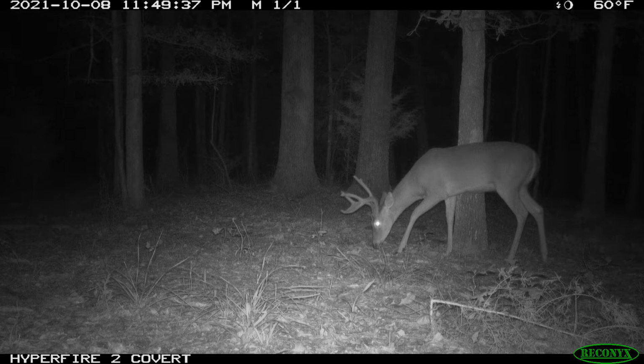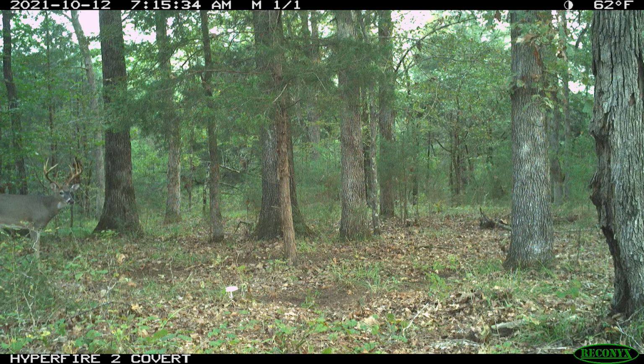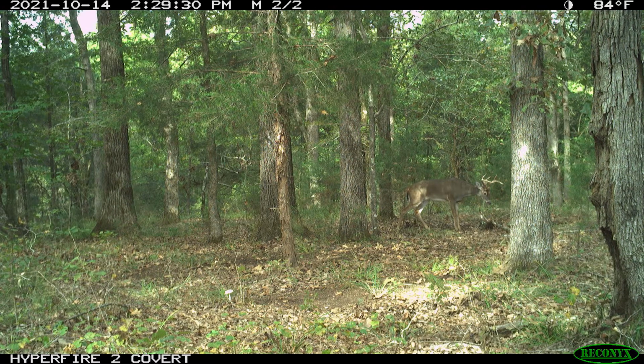I'm going to narrate my way through this. This Velvet 8-point, the broken G2. We think it's a 4-year-old. We have him, he visits the scrape twice. It's hard torn. Got this 9-point. We see him a ton on the scrape. We thought he was a 4-year-old. I hope he's back this year. We don't know that he died.